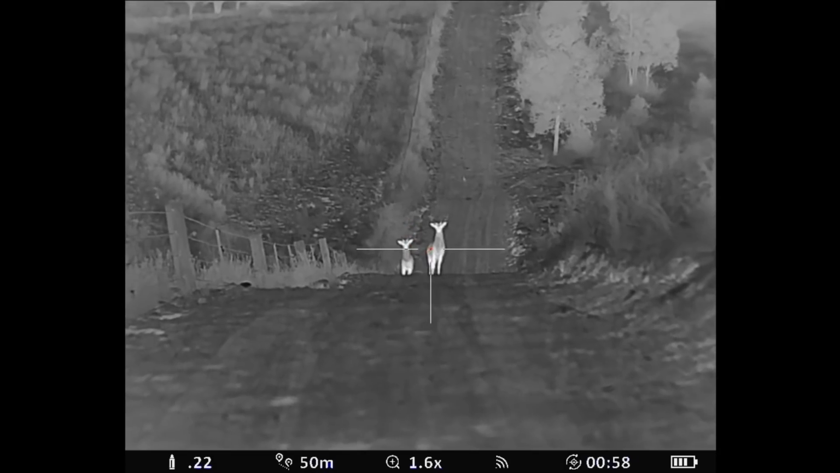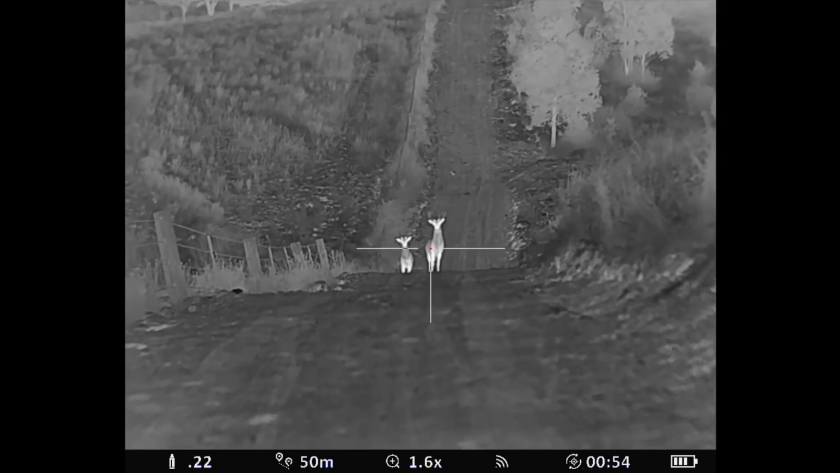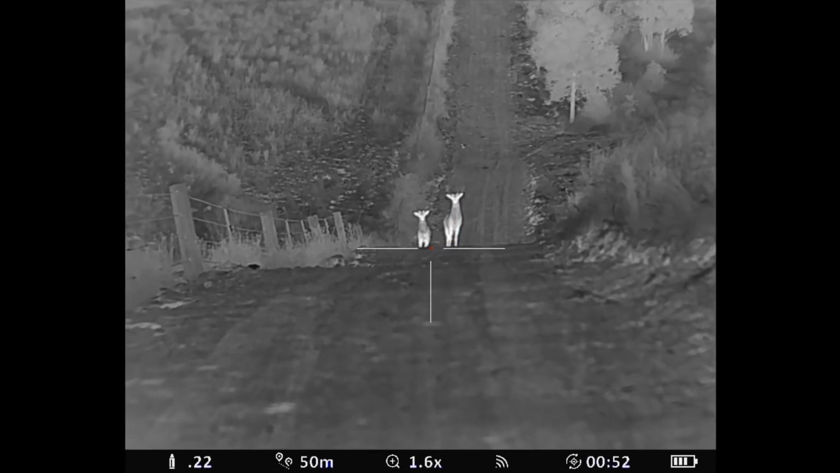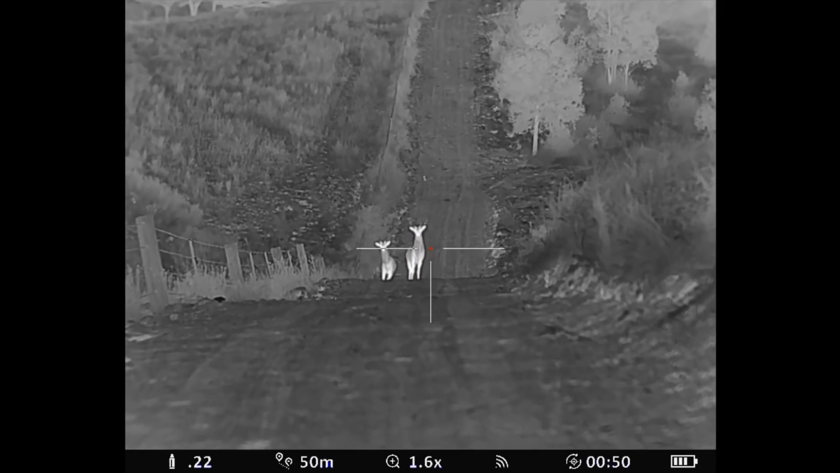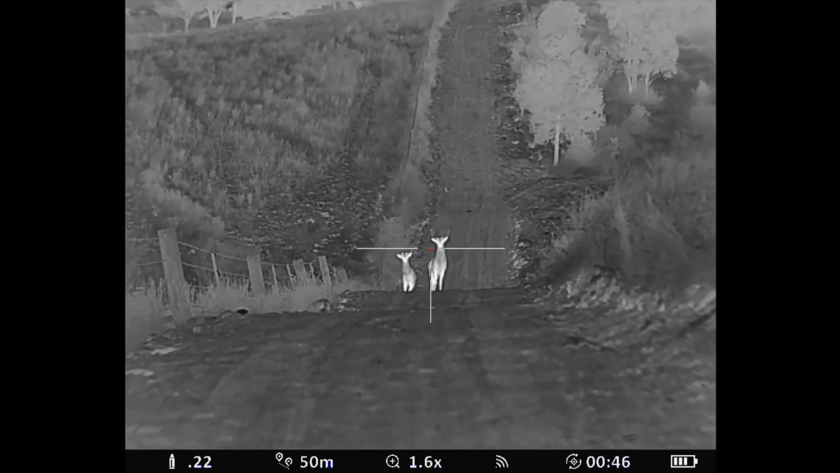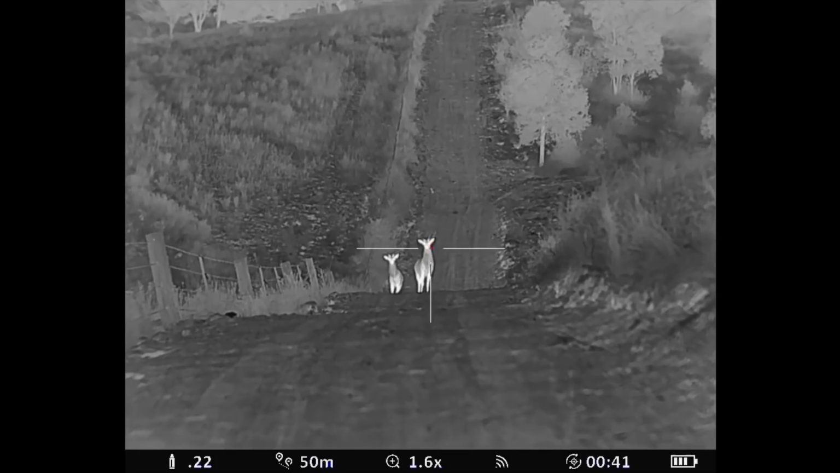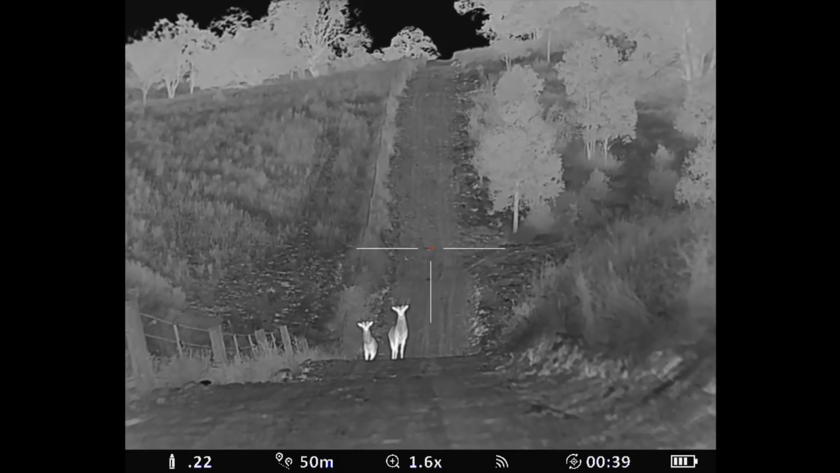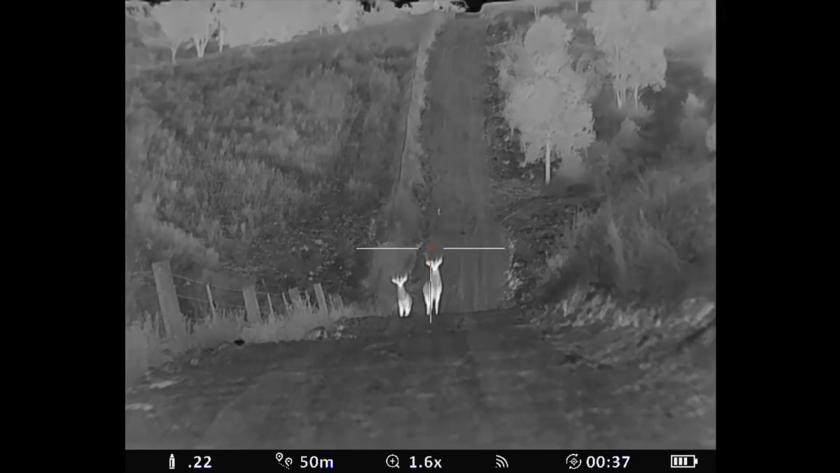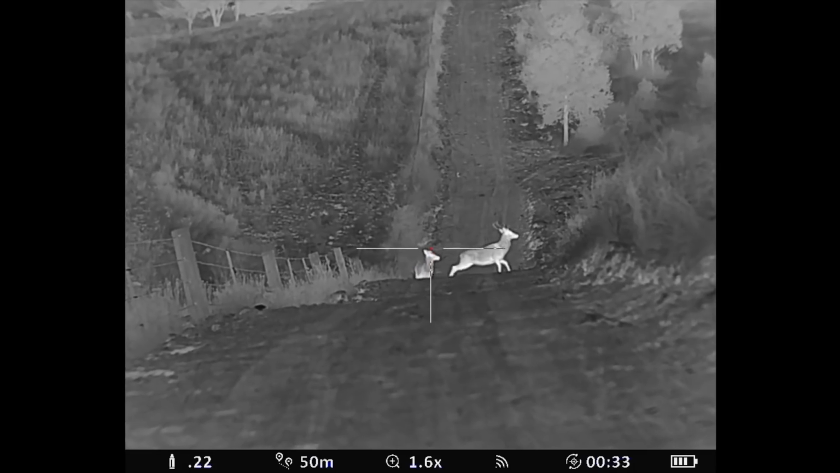So look at this, we've got 2 deer looking straight at me here. But guys, I've got the 22 LR and it's just not ethical to take deer with the 22. So hence we're not taking a shot with it here. But you can clearly see them and make out quite a lot of features about them. Even when they start to run off, which you'll see just shortly, you can clearly see them in quite good detail.